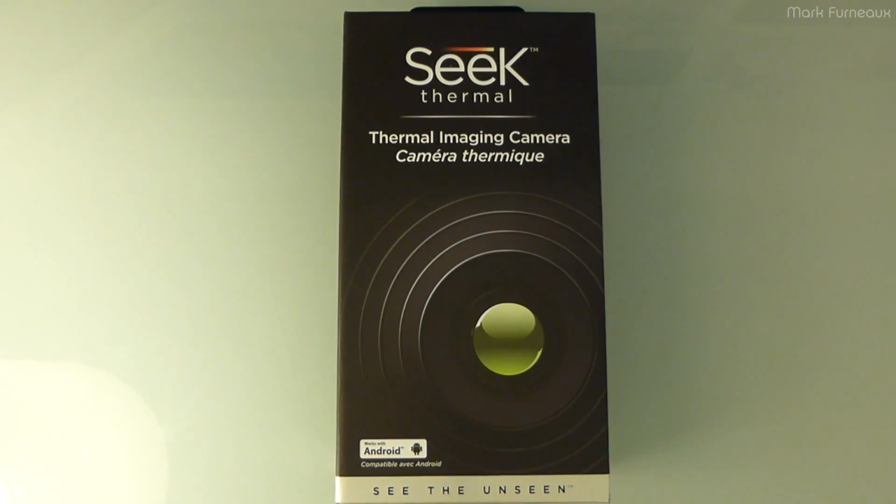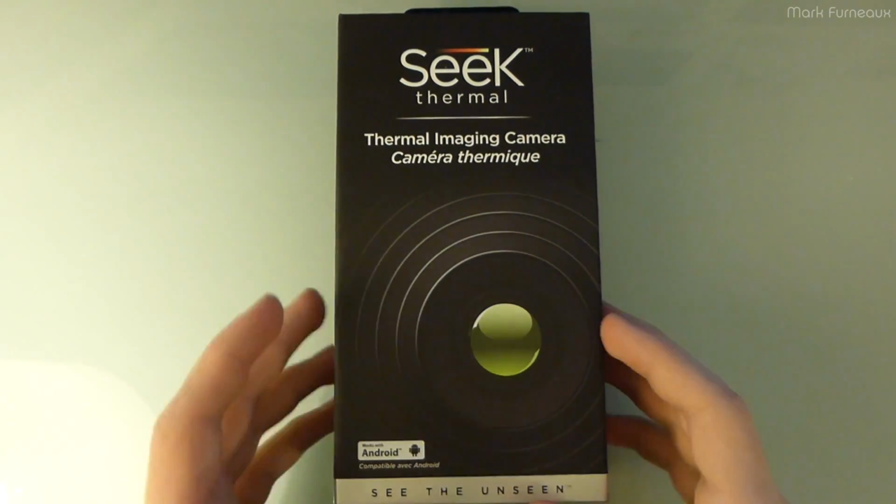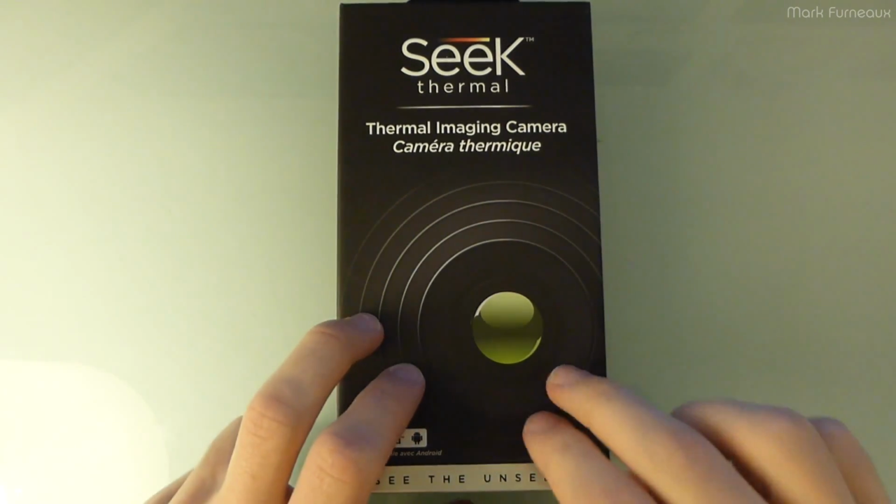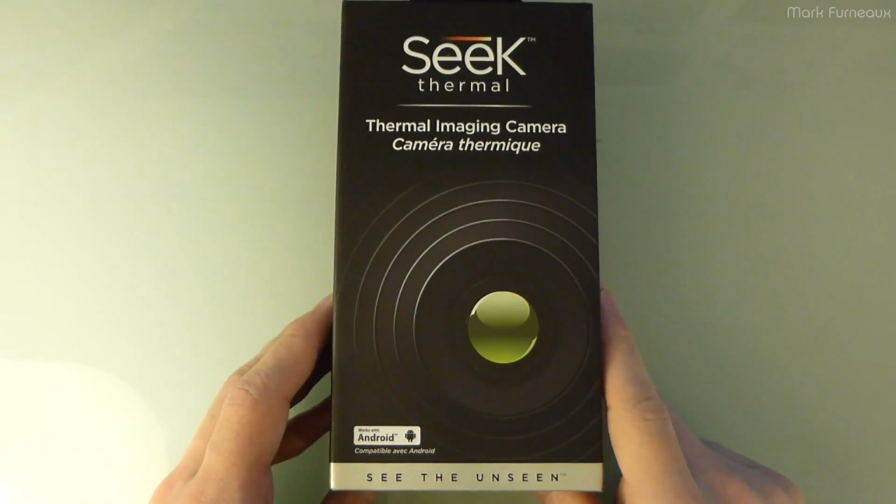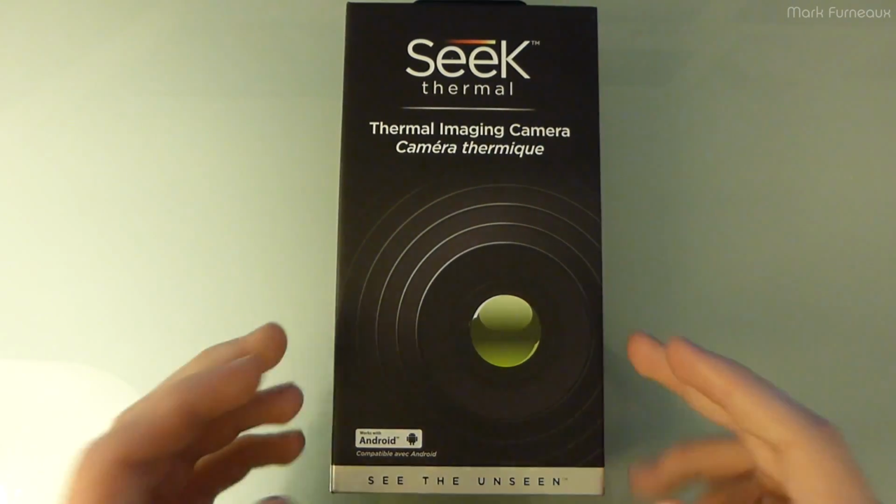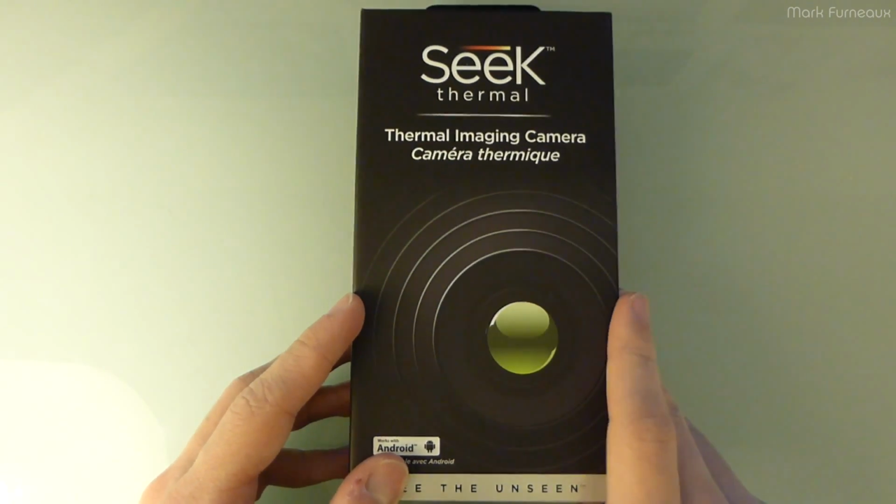Howdy folks. So I recently went out and purchased a new tool, and I call this a tool rather than a toy because I think this is really a useful tool if you know how to use it. This is a Seek thermal imaging camera, and this is just an Android attached device. This is pretty much the cheapest thermal camera on the market as of now,